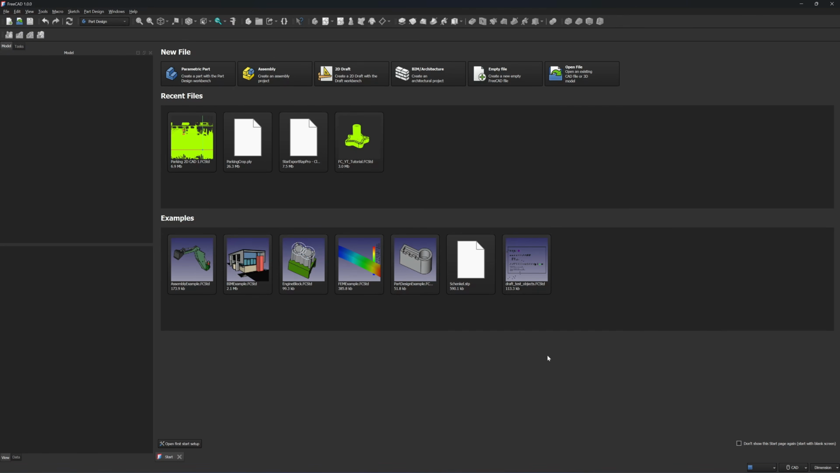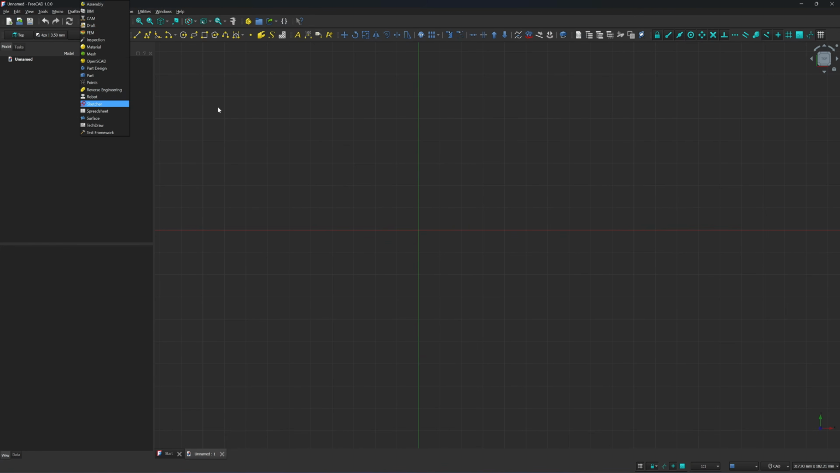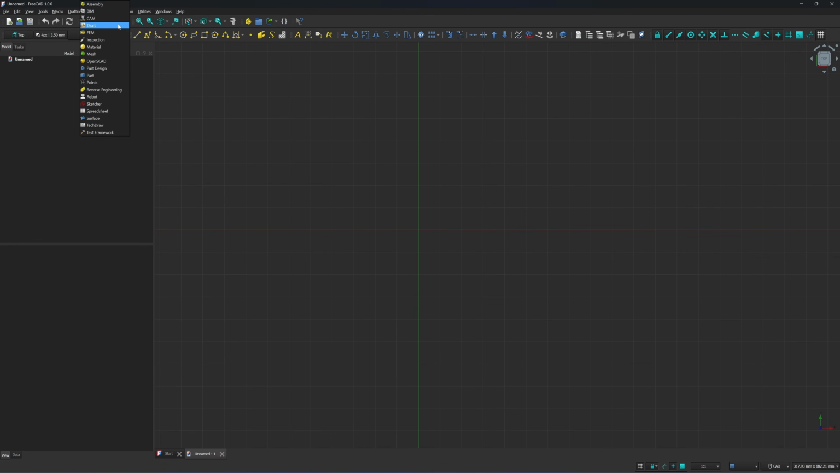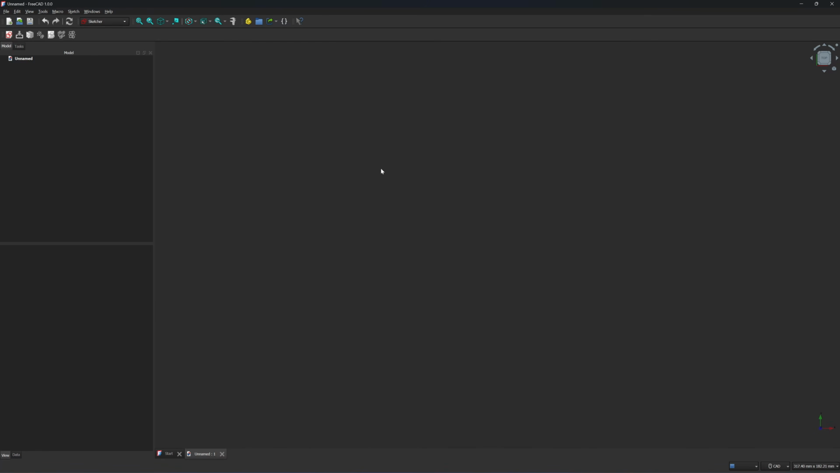Okay, this is FreeCAD 1.0. I put the download link in the description. If you click on the modes, they have a UI mode here. They have a draft and sketcher that you can choose to draw a 2D CAD, but I prefer to use the sketcher. With the draft, you can make annotation for the dimension, but in the end, you cannot export the dimension. And I prefer to use the sketcher because it has the constraint function.